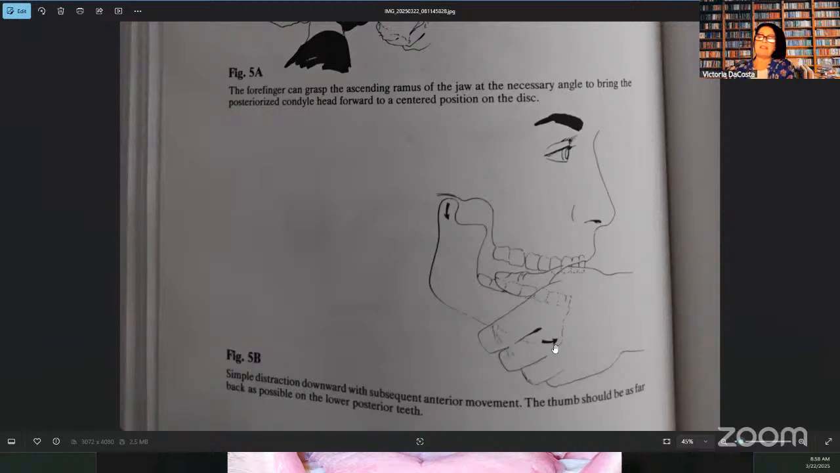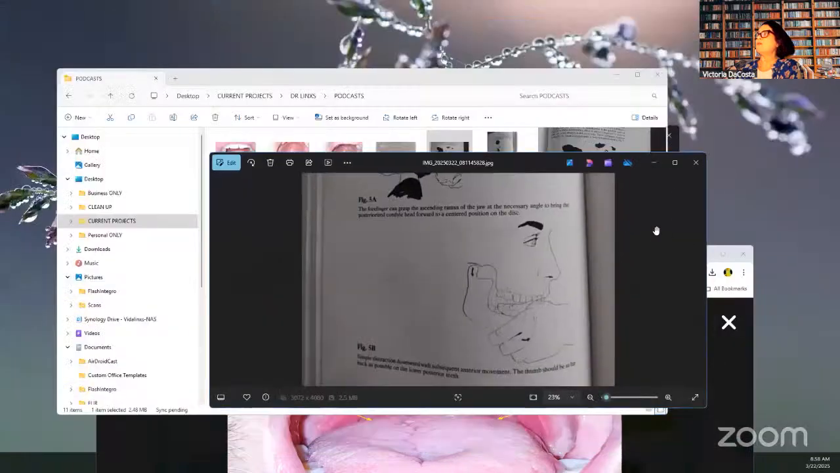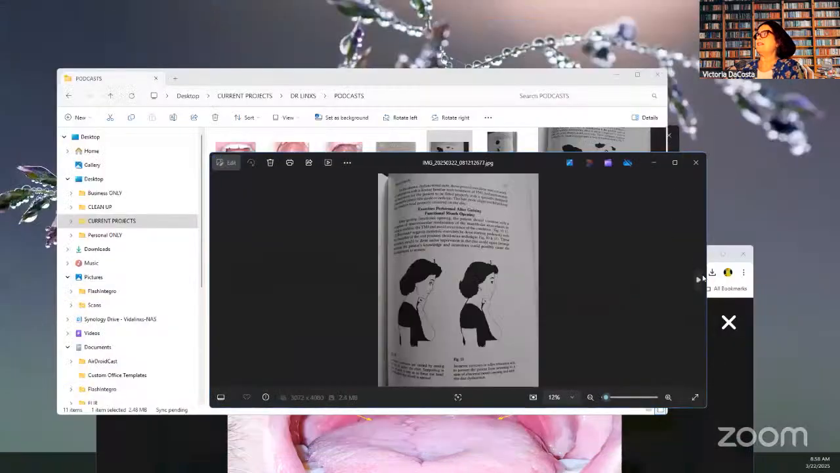At Upstream Intelligence, we're bringing this to the forefront, and we're opening up the minds. Pretty soon we will have an audience with dentists, medical professionals, chiropractors, and dental hygienists, because the dental hygienist's role is critical, in my opinion, in collecting the knowledge.